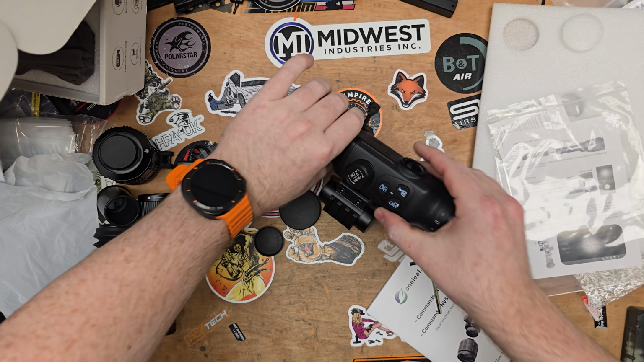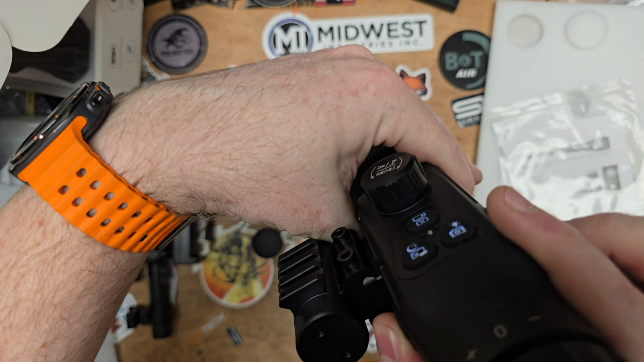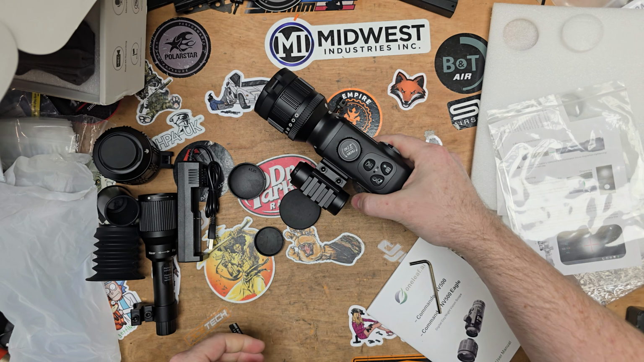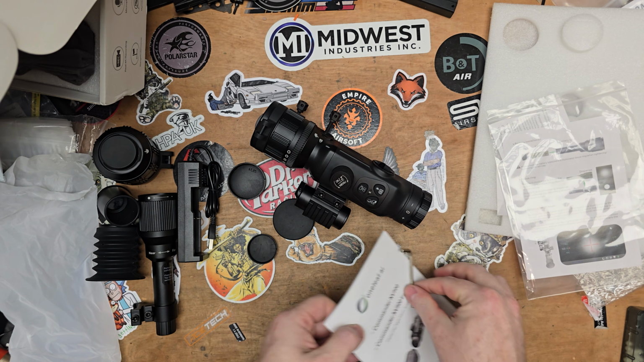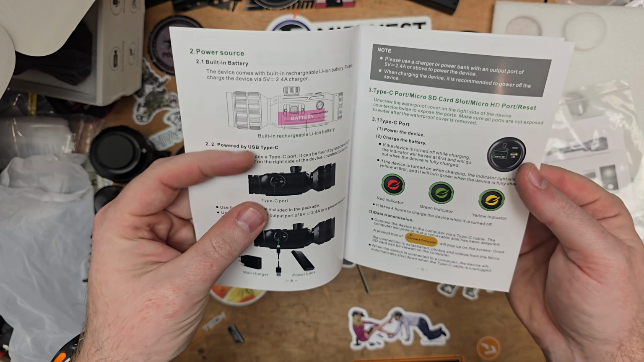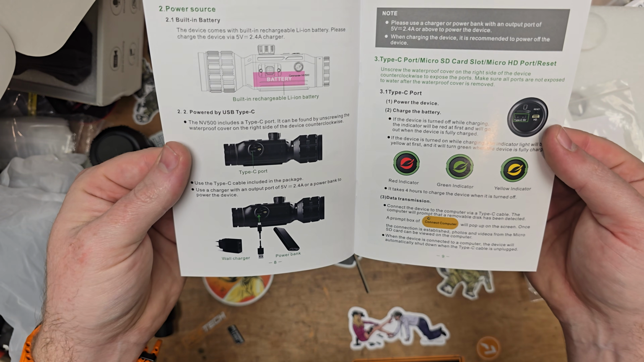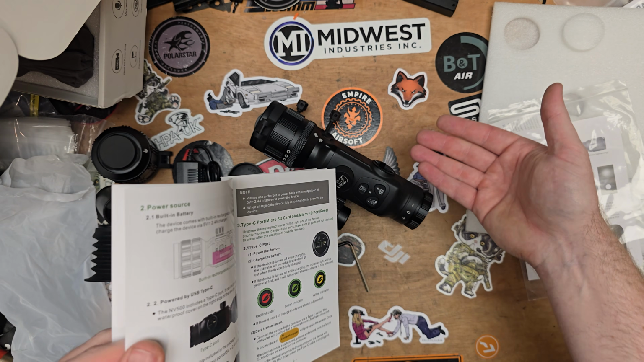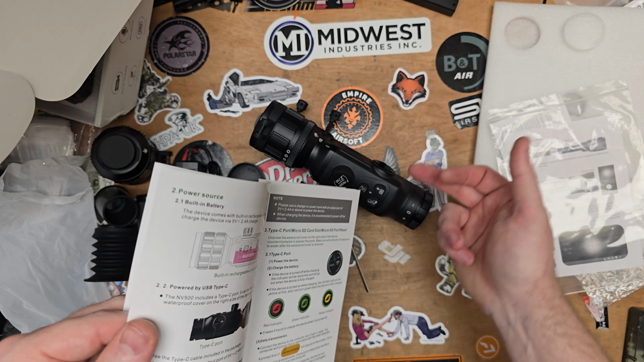If you are buying such a device, I'm just going to turn this off here. System power off. There we go. If you're buying such a device, you'd probably flick through the manual. Just going in a bit blind and not knowing what the buttons do is going to make it difficult. Obviously charging it and stuff is very simple. You've got the USB-C lead, which will just go in behind that cap there.